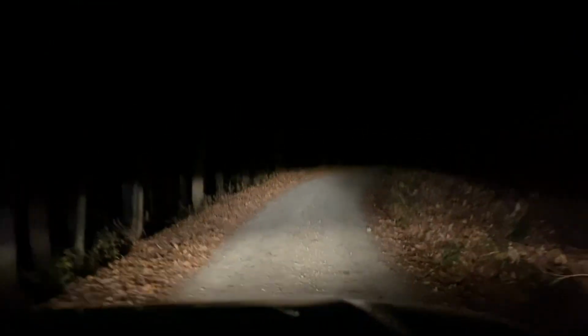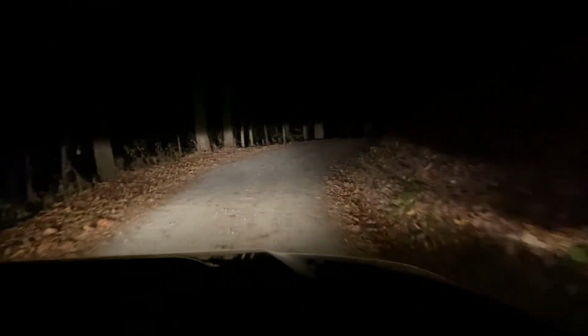And guys, we're actually moving pretty good right now. We're doing about 20 something miles an hour. We could go a lot faster. But we don't want to go any faster because there are some sheer drop-offs over here off to our right. And there's the same road with the lights on. You can see that where the beam stops, it's just completely pitch black.